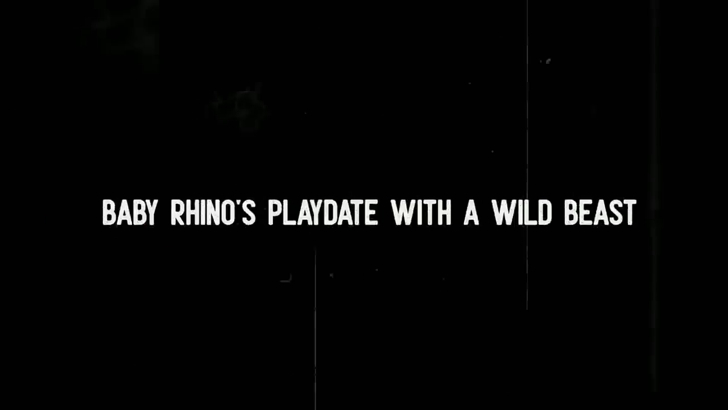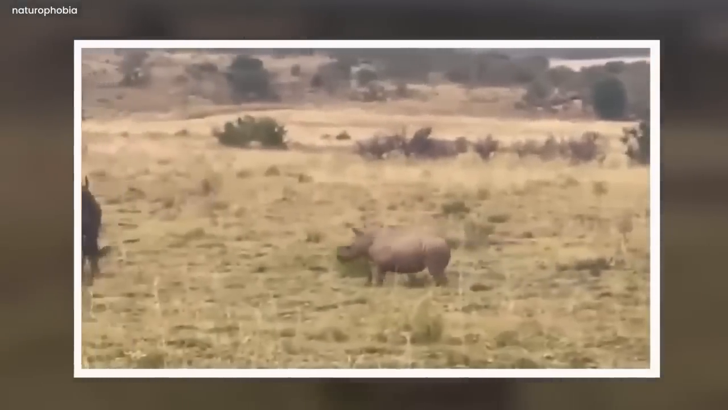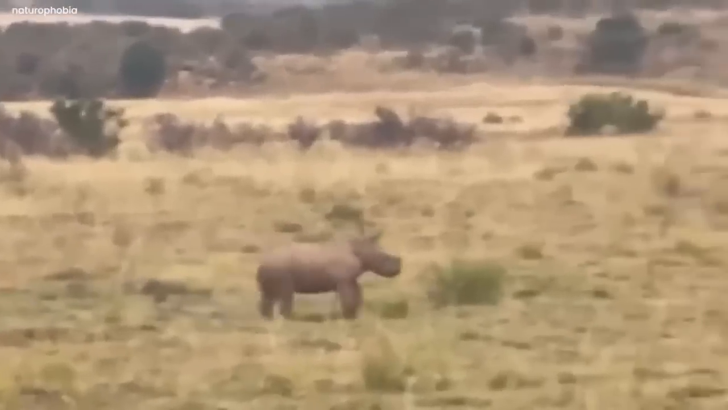Baby rhino's playdate with a wild beast. In this adorable video, a baby rhino stole the show with its adorable antics. This young rhino, full of youthful radiance, played a game of chase with a nearby wildebeest.